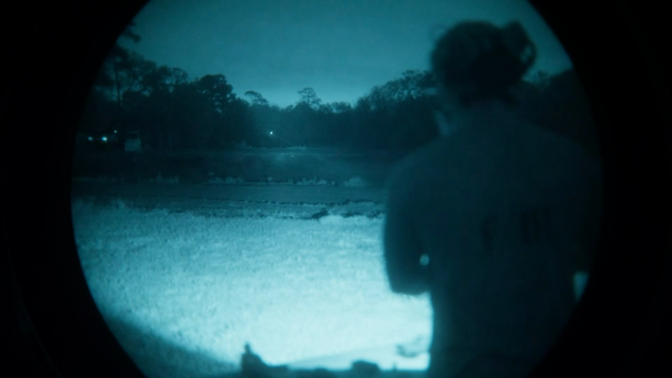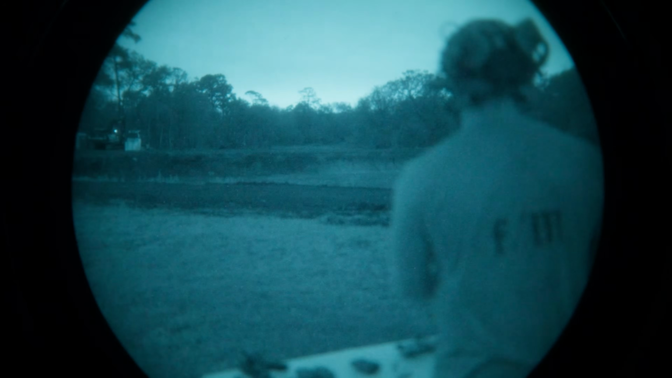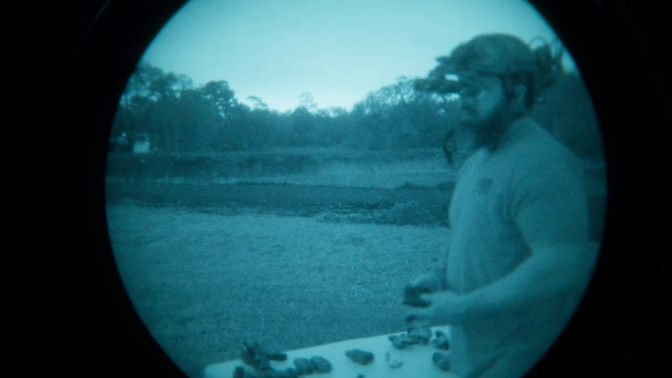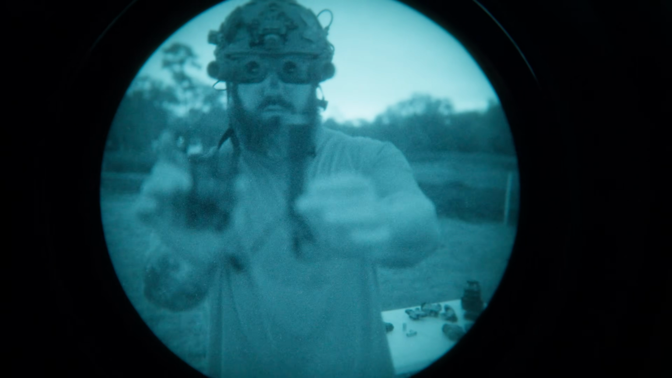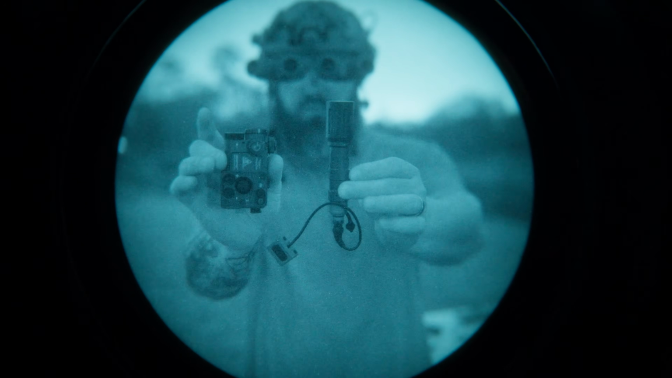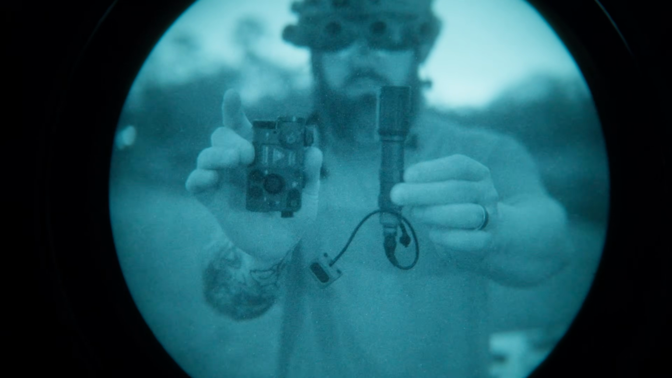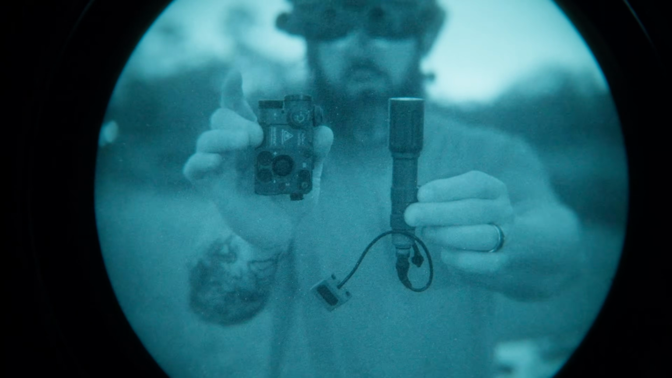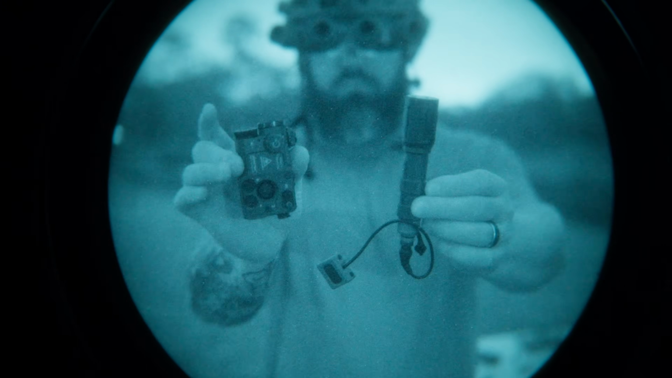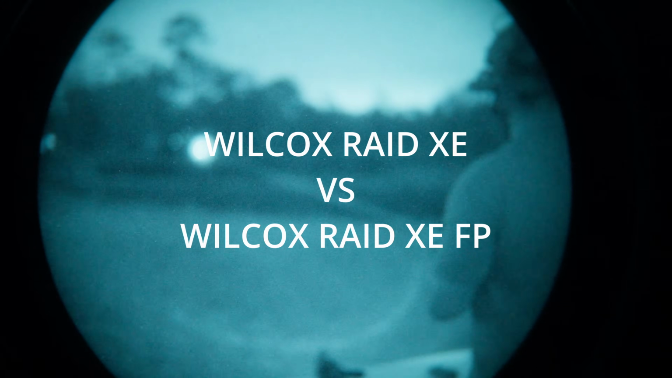For people that want a lot of performance on a budget, if you can still find reasonably priced Perst 4s, you want to get this in a tight shot, these two in conjunction with each other. This is not a bad option for the money, what used to be. I don't know what these sell for now. I know for a while they were prohibitively expensive, but maybe eventually they'll come back down. I don't know. Okay, so that's the full power Raid XE.